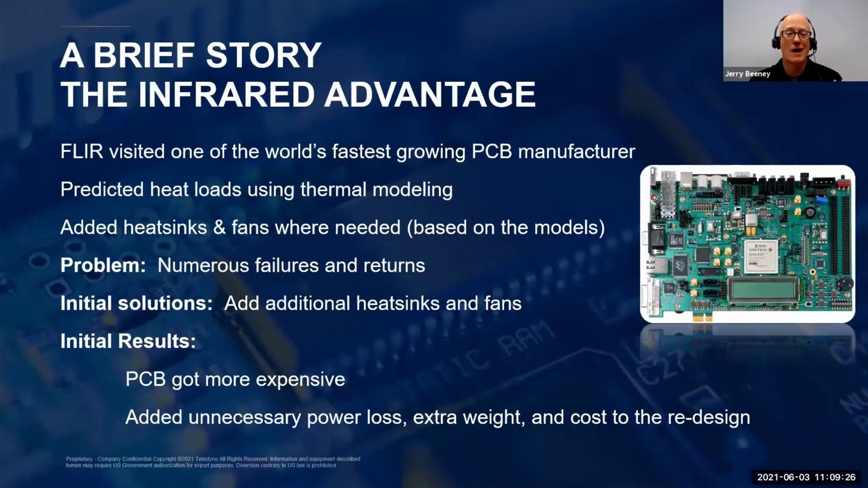So based on these models, they would modify their design and often add heat sinks or maybe fans to help dissipate that heat. Then they used thermocouples or occasionally spot pyrometers to validate that the fans and the heat sinks were working effectively. However, when the product was actually released and started shipping out into the market, many of their clients began returning boards due to early failures caused by overheating.